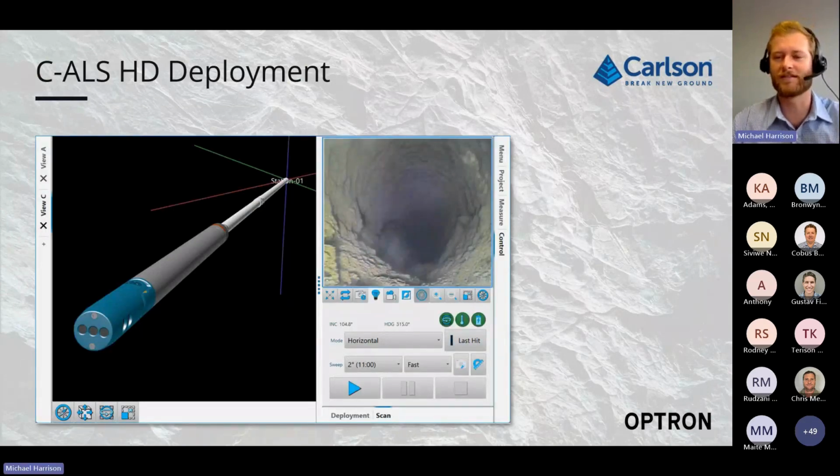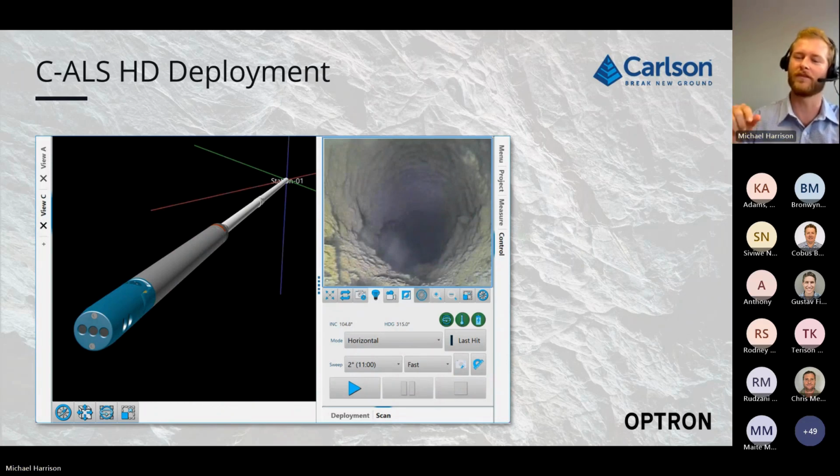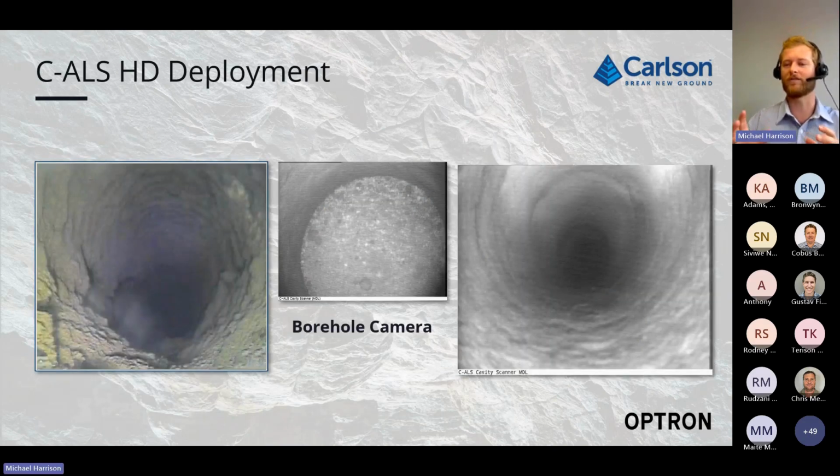This is the view you will have on the CALs screen. As you are deploying your CALs down the hole, you will have a control tablet or computer with you in the field, linked directly to a live stream from the camera in the front of the CALs. You also have a picture of how the CALs is deploying, so you will see how it is moving down the borehole, as well as a live feed of the camera.